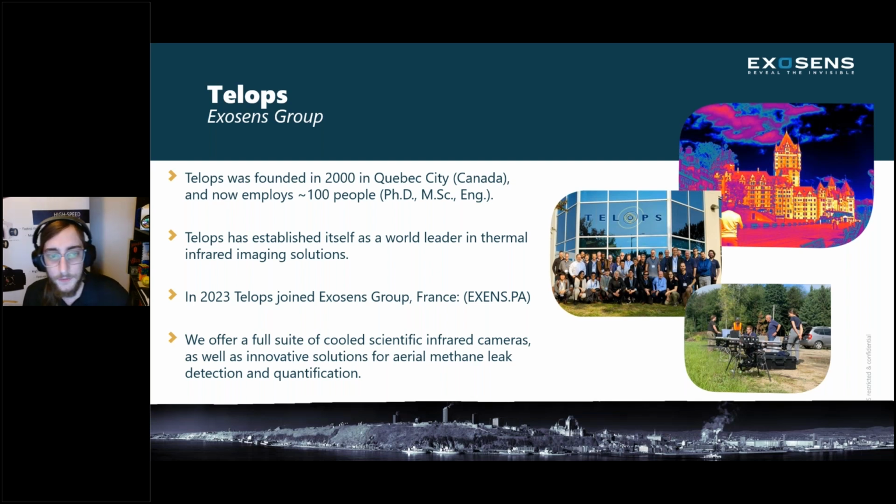We have established ourselves as a world leader in infrared imaging solutions, and as of 2023, we've also joined Exosens Group, which is a leading infrared technologies company. We offer a full suite of cooled scientific infrared cameras, as well as multispectral and hyperspectral cameras, as well as solutions for aerial methane detection and quantification.